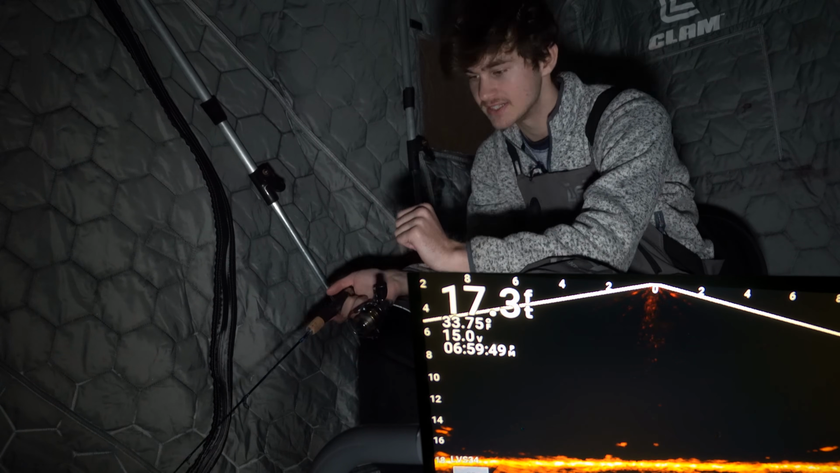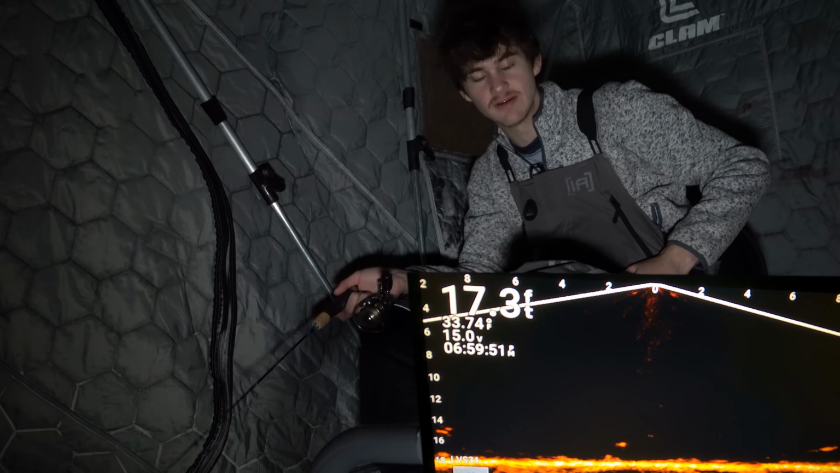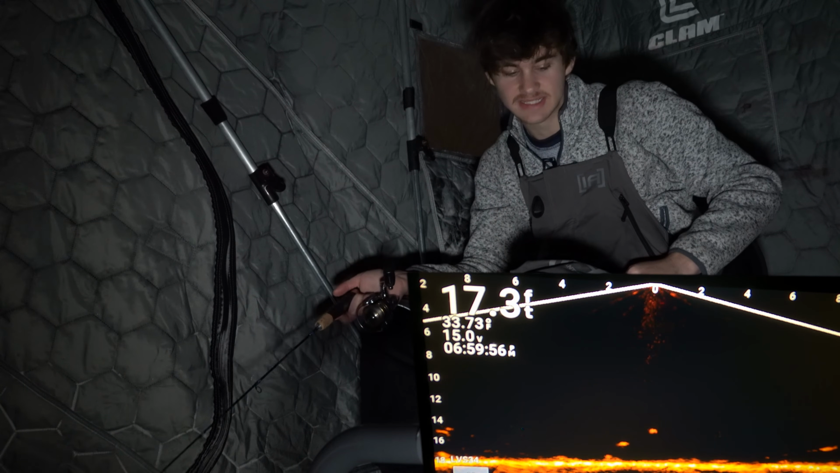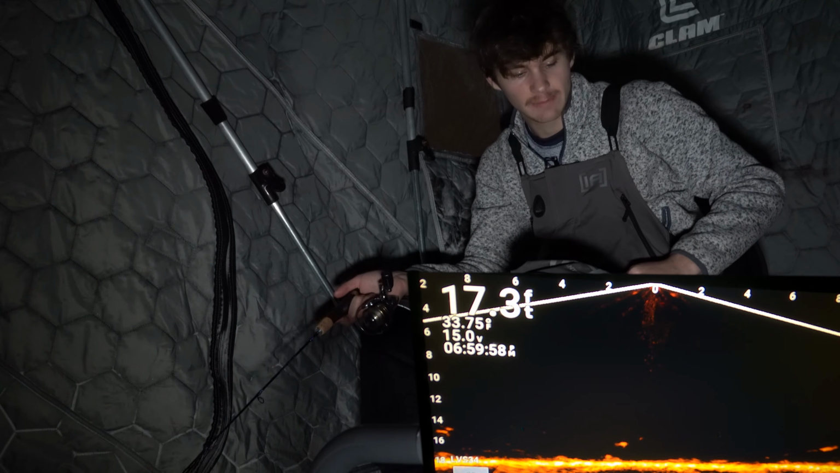Sometimes they'll eat this depending on how aggressive they are. But yeah, it's the Acme V-Rod. It's just a blade bait, a golden blade bait. It gives it a nice action as it flutters, and it gets the fish to come right in. I'm trying to pull them off the bottom right now.